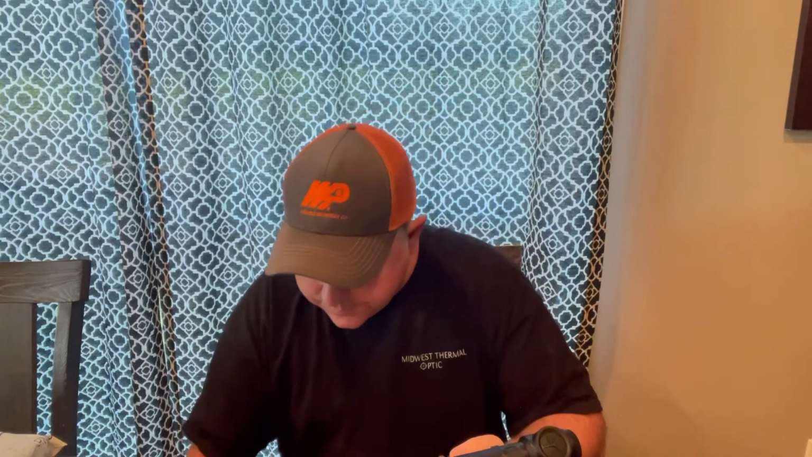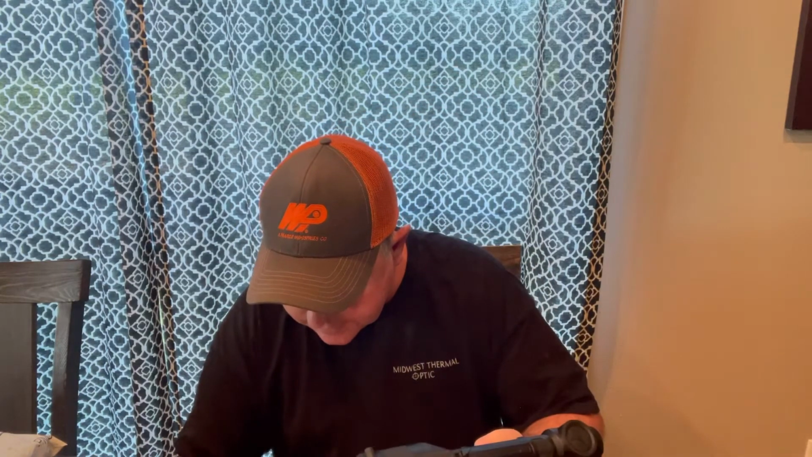So anyway, 2.5 power base magnification. You can see when you pull up the picture-in-picture, it's already at 5. So that gives you a magnification without having to hit any buttons once you turn on the picture-in-picture. It says detection distance is 1,350 or 1,476 yards is what it says. I don't even have a place I can see that far, so I couldn't tell you if that was right or not.